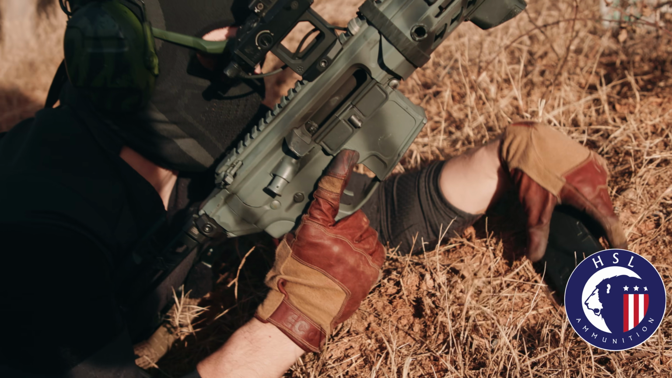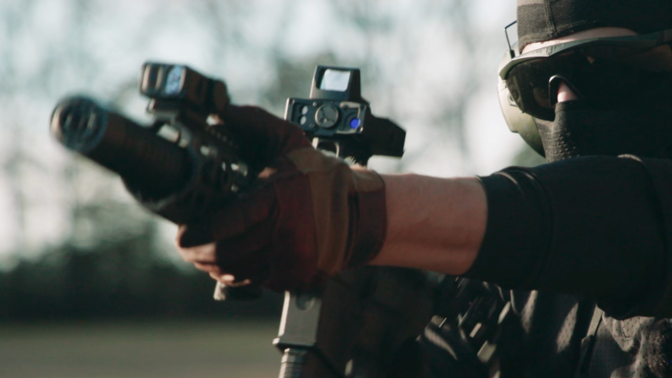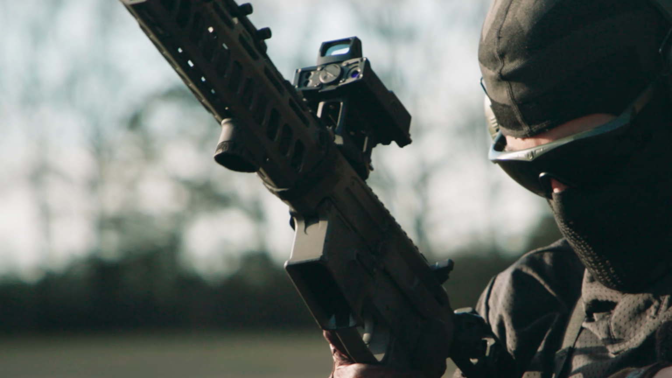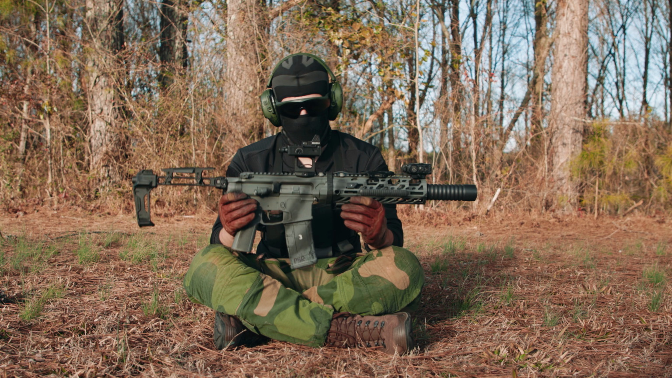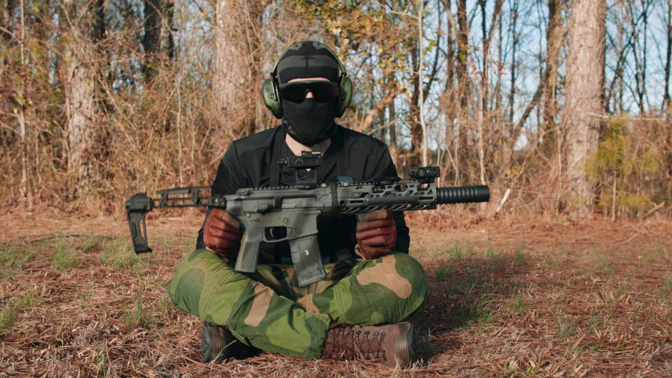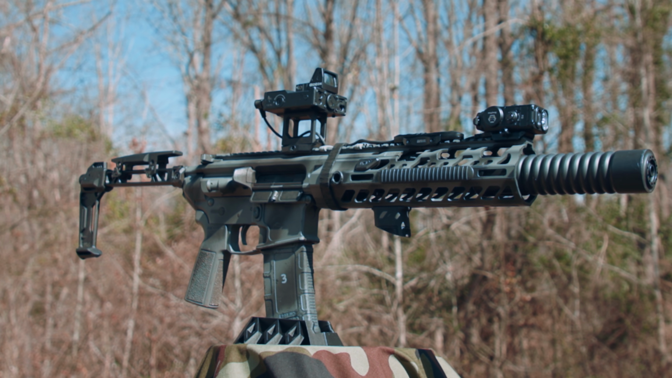Speaking of the rifle setup, I actually decided to run 2 laser aiming modules on my rifle as a little test. And I filmed this the other day, going over the rifle, so I'll let you watch that right now. All right, guys, so here is the rifle, or I guess in this case, a pistol that I used for the Moons Out 2025 match. It is an MCX Virtus in 300 Blackout.